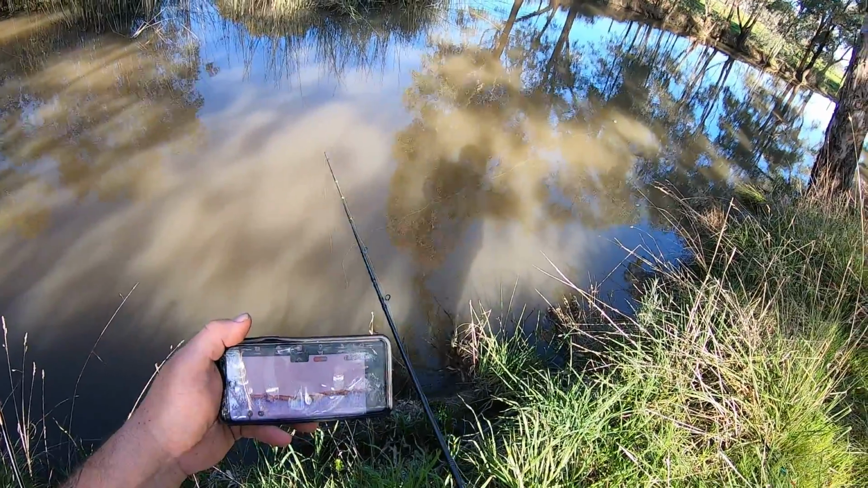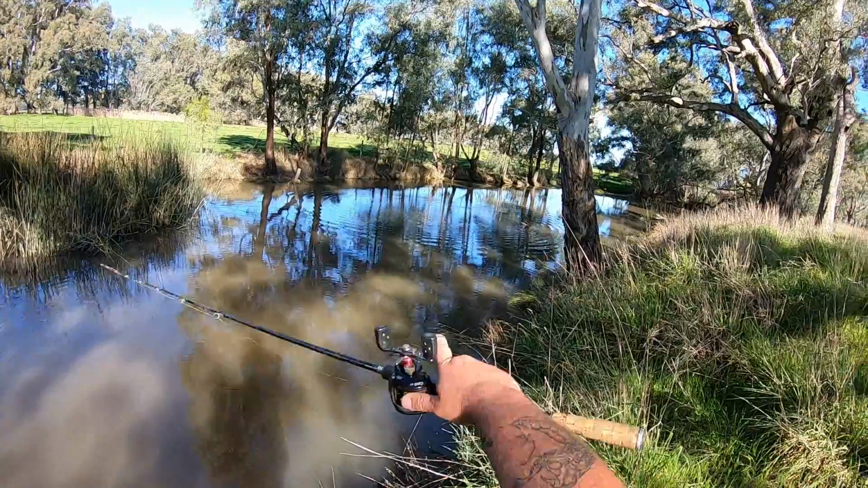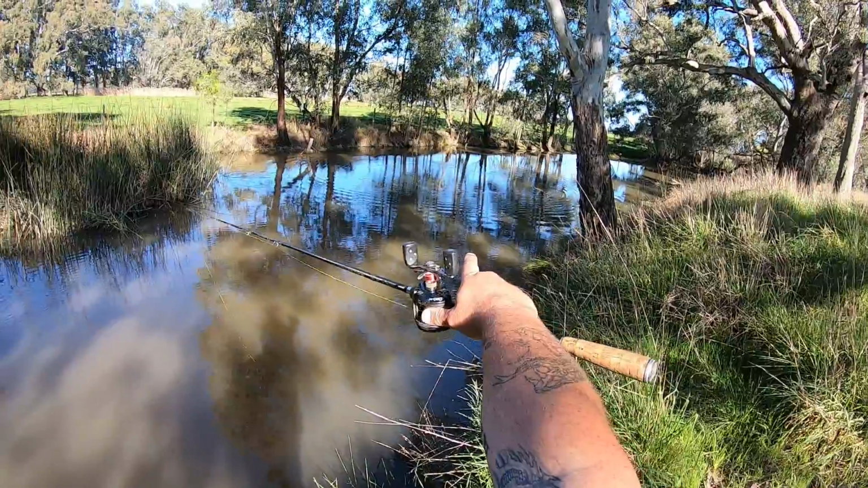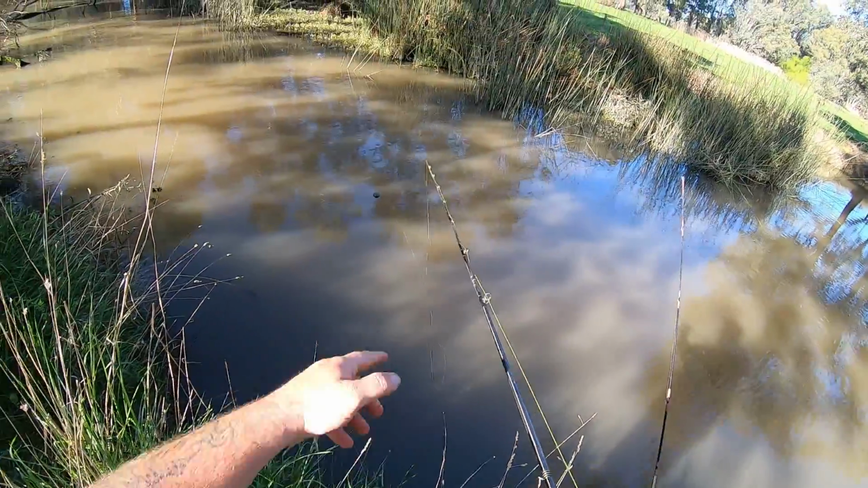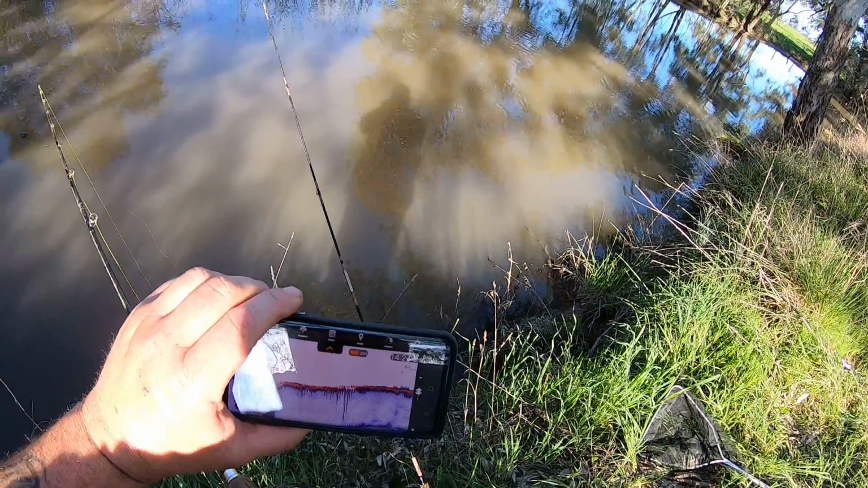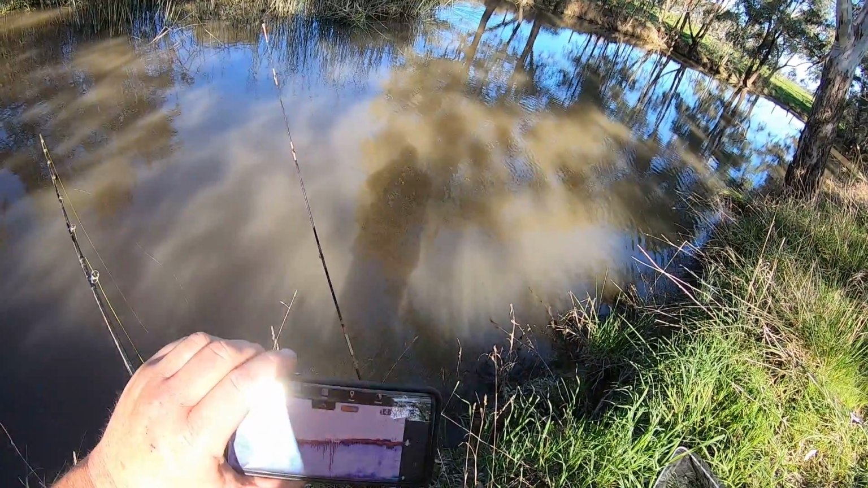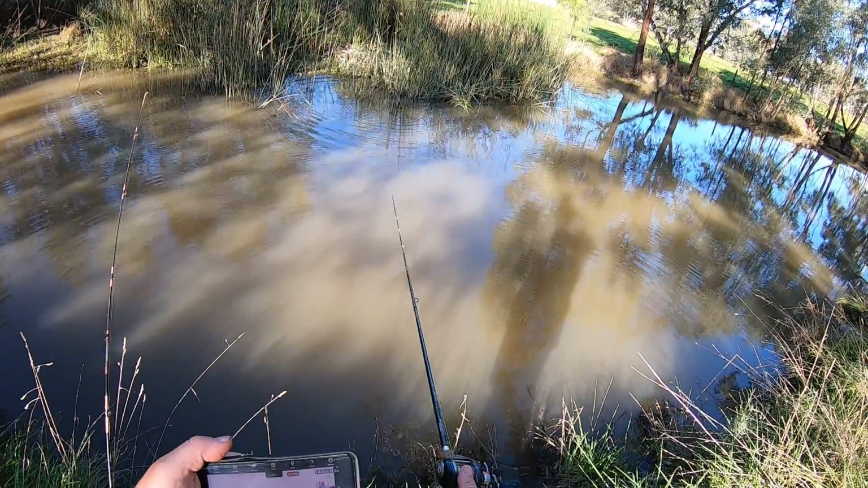It's a flat, quite featureless bottom. One metre. Way out there in the middle of that wide part of the creek, it's only 60 centimetres. There's something showing up just there. There's a few things showing up on the bottom of the screen here. Maybe a snag or a log, or there's something sitting on the bottom. 80 centimetres.